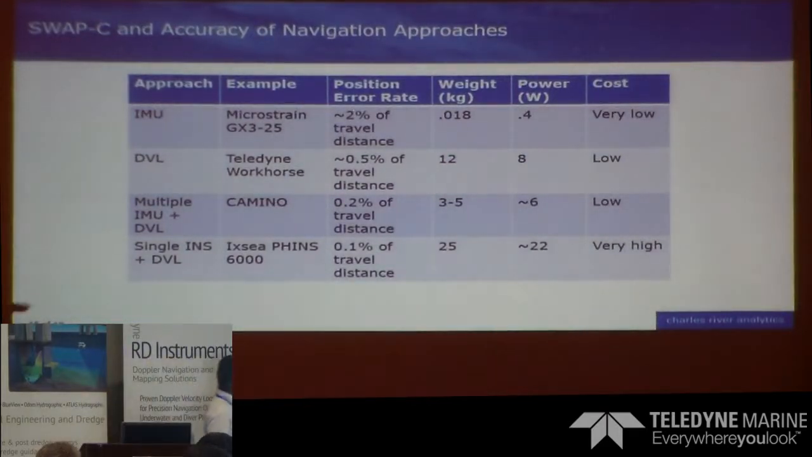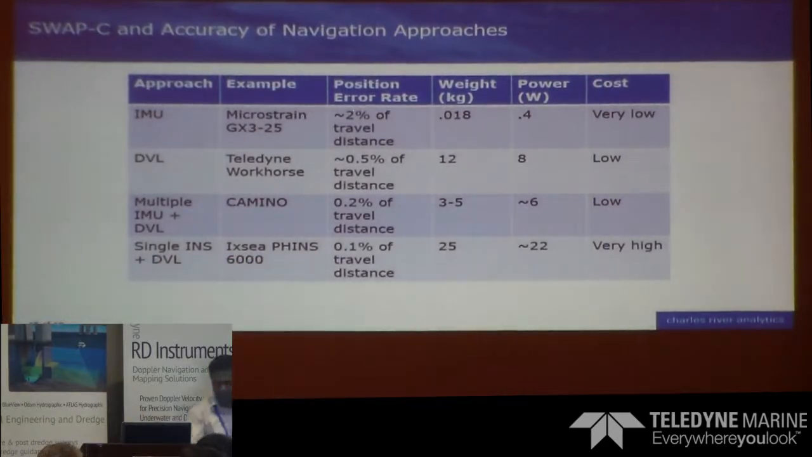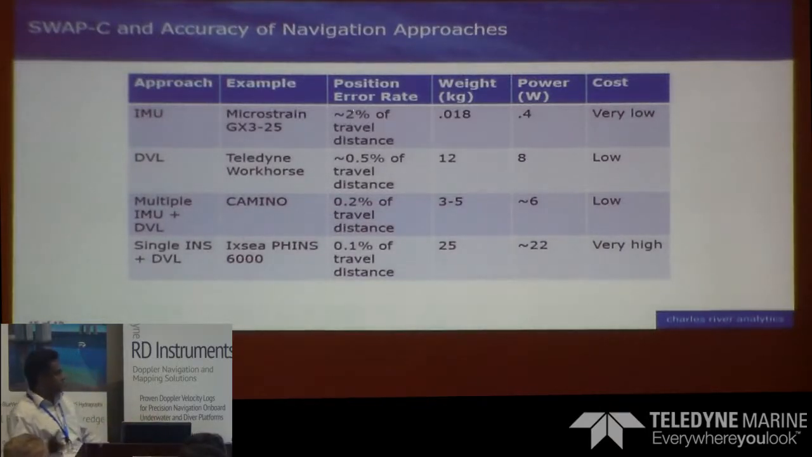We actually compared with the XC FINS, which is considered to be expensive, and that system is able to achieve 0.1%, and our system could achieve 0.2%, and the price difference, when I say very high and low, we are talking about the order of 10 times less than XC FINS.